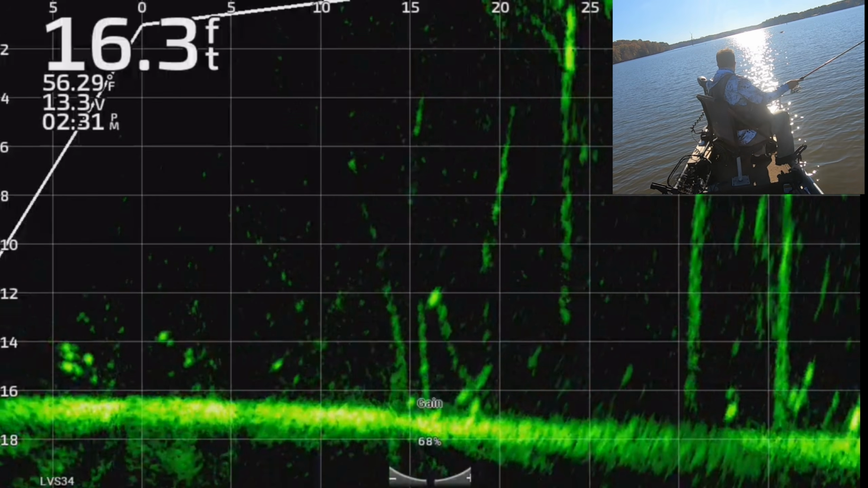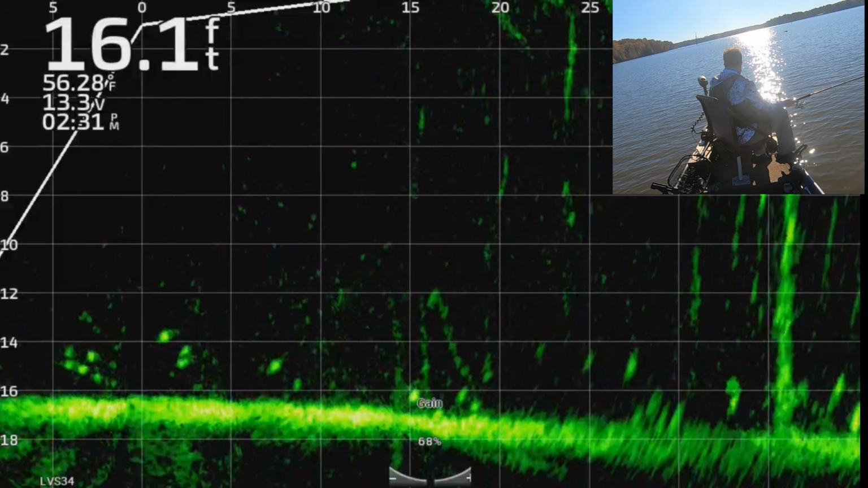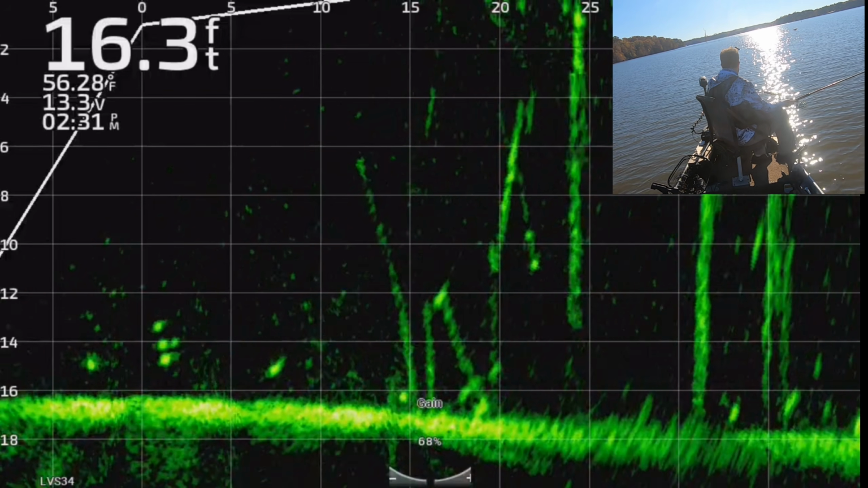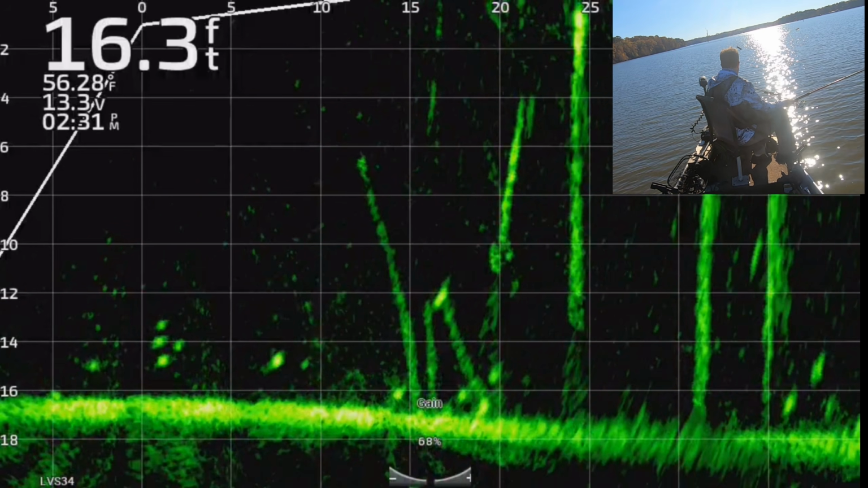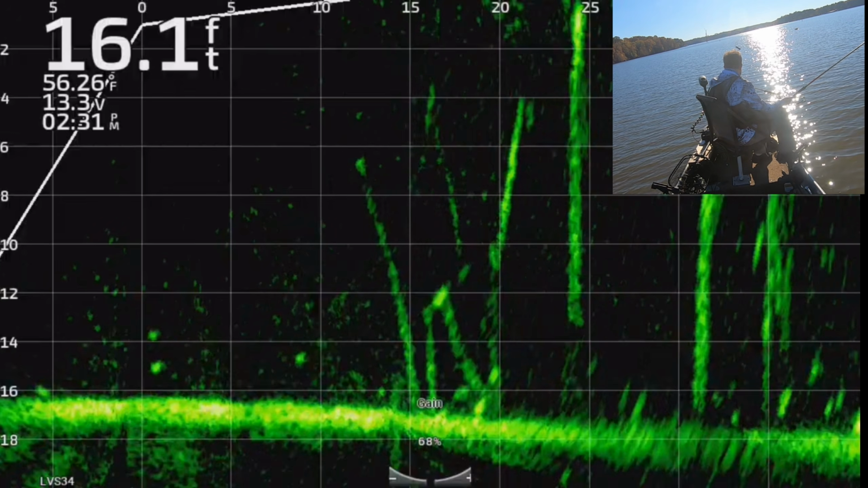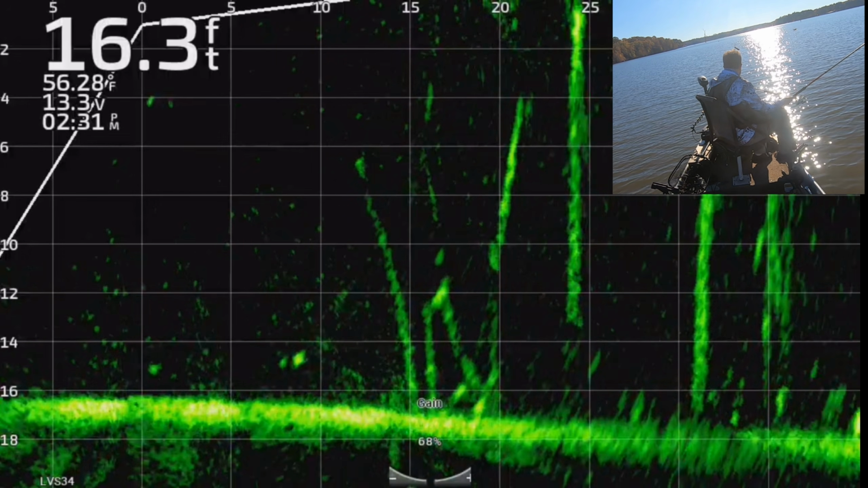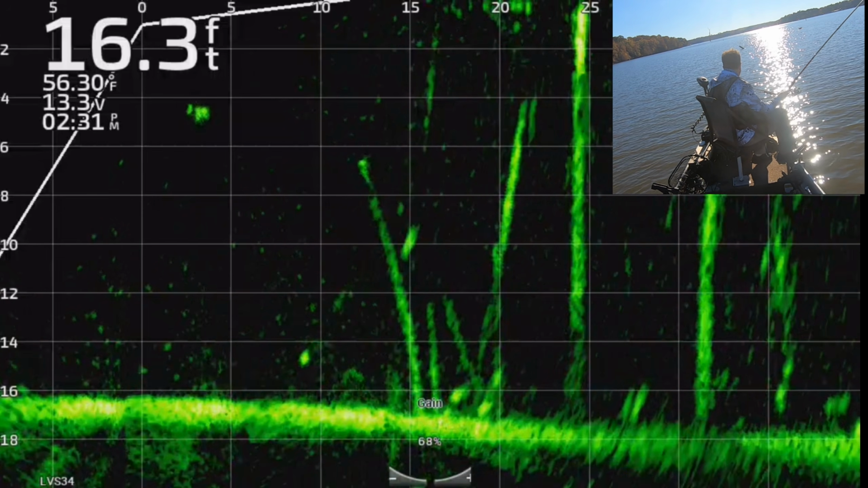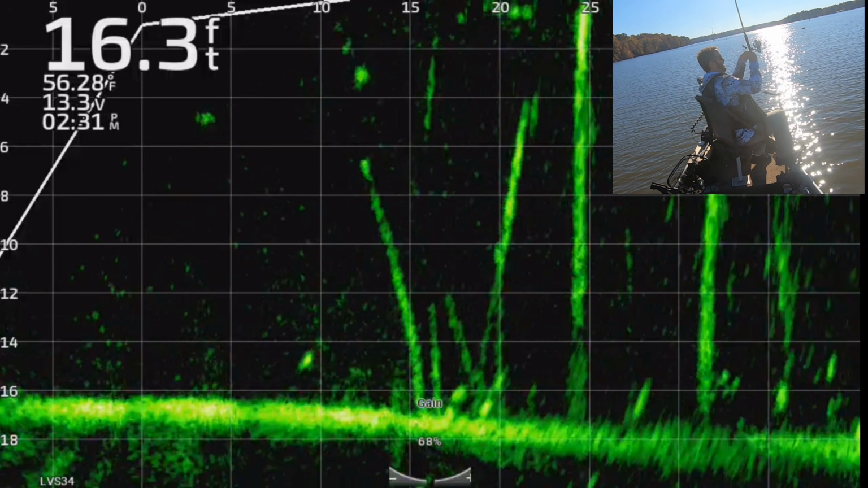And you want that return to be bright. So right now that's kind of fuzzy, so I'm not quite aimed in just the right spot. This looks better. We got hard returns on my jig and weight. That's a hard return on that fish. So we're probably in a decent spot. Yeah. There he comes. Got him. There he is.